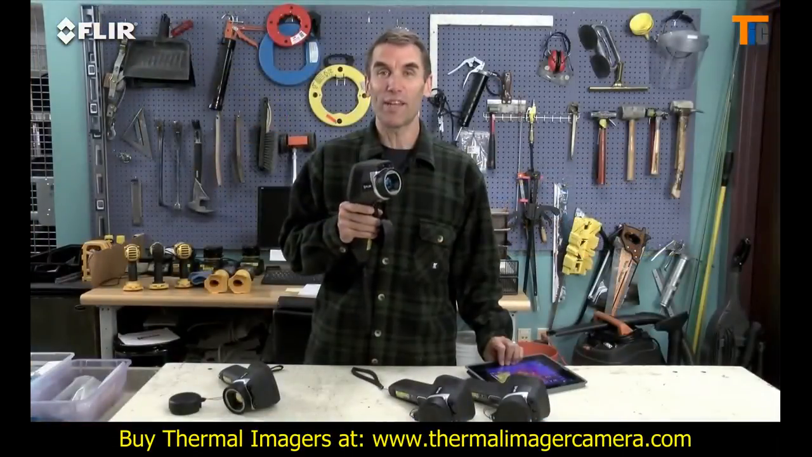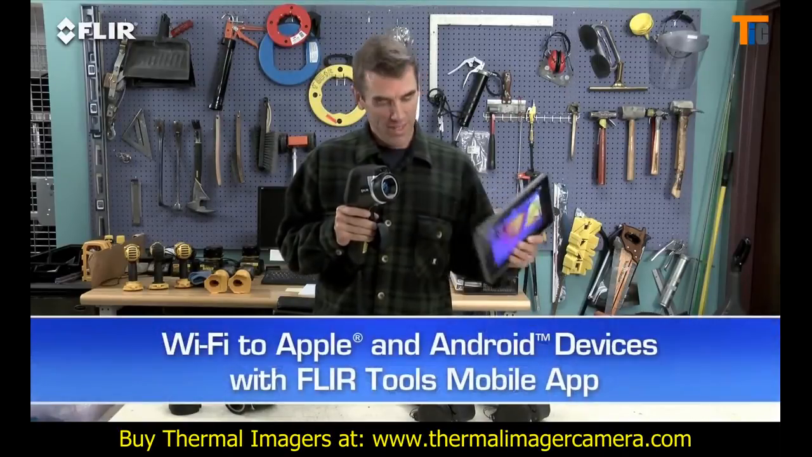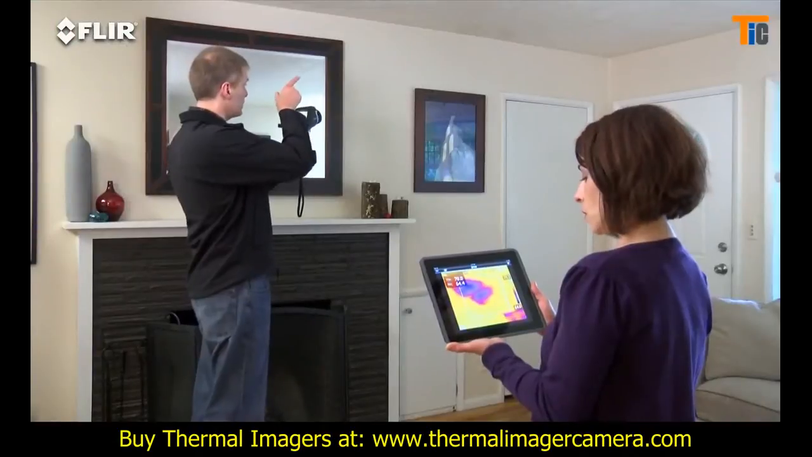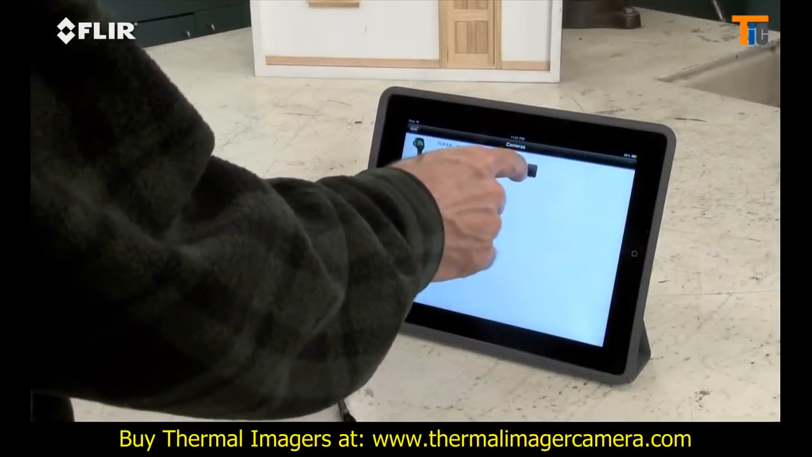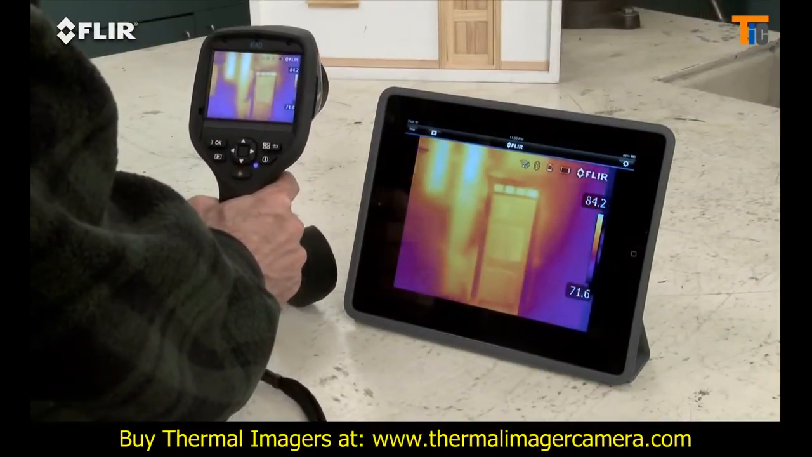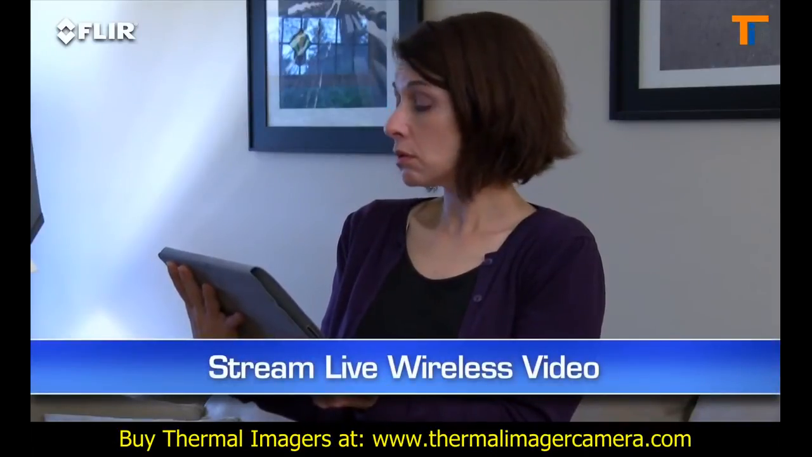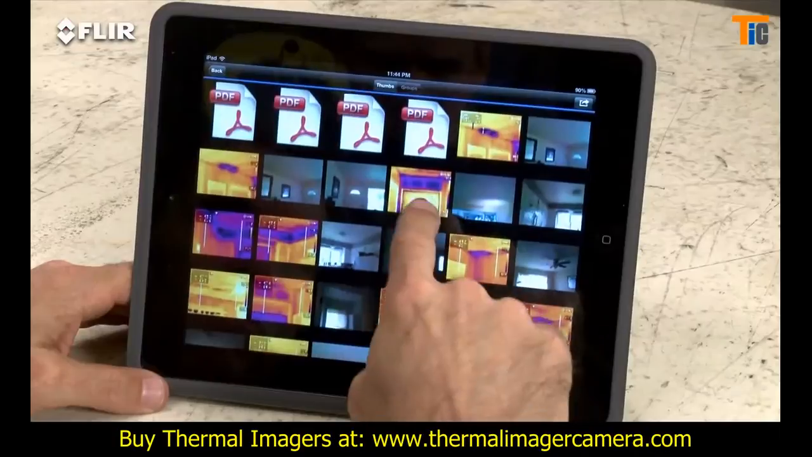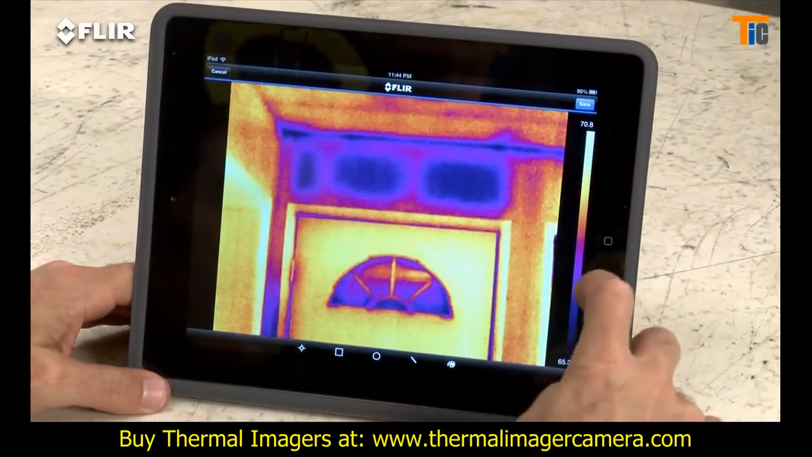But here's the really exciting thing about the E40. Wi-Fi. The E50 and E60 cameras have it as well. It's really a pretty incredible communication tool. Just link the camera to your smartphone or tablet with the FLIR Tools Mobile App and you're ready to stream live video wirelessly, so a homeowner or coworker can watch along easier to see what you're finding. Look, no cables. The app also lets you import stored radiometric JPEGs from the camera.